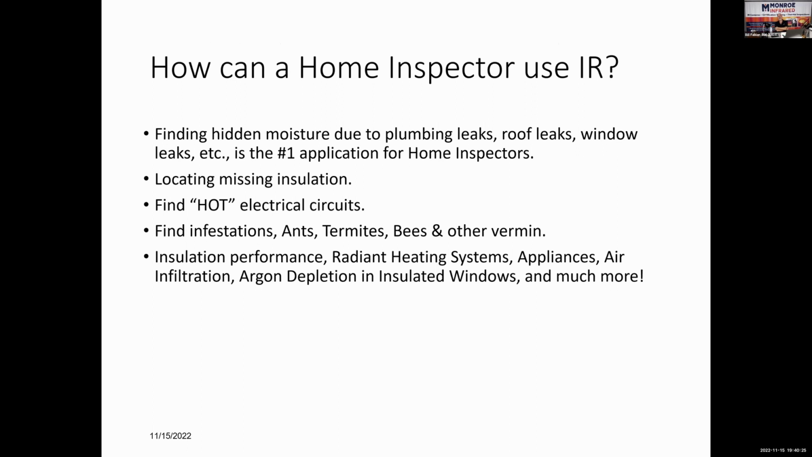As I've just said, the number one application is finding moisture, finding water due to plumbing leaks, roof leaks, window leaks, pet leaks. I mean, there's so much you can do with infrared. Locating missing insulation or non-performing insulation. While I don't teach you how to be a full-blown energy auditor, we go through how to interpret the walls and the ceilings and the rim joists as to, does it appear to be properly insulated or not?